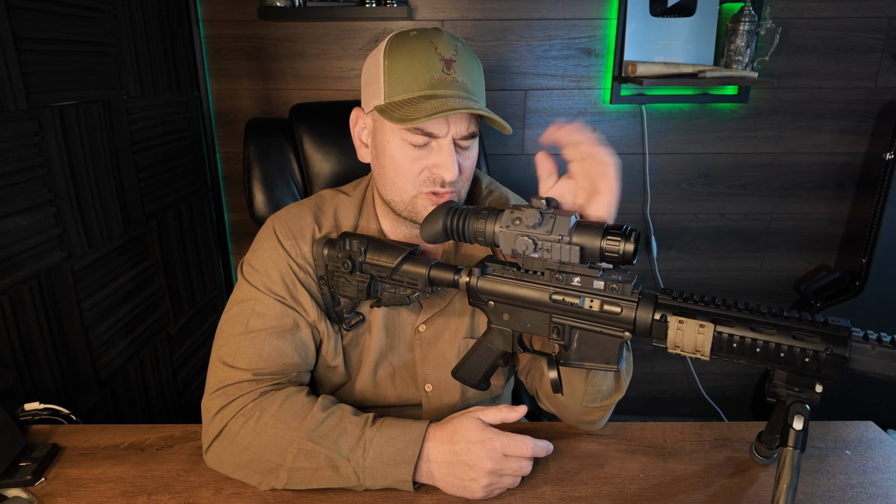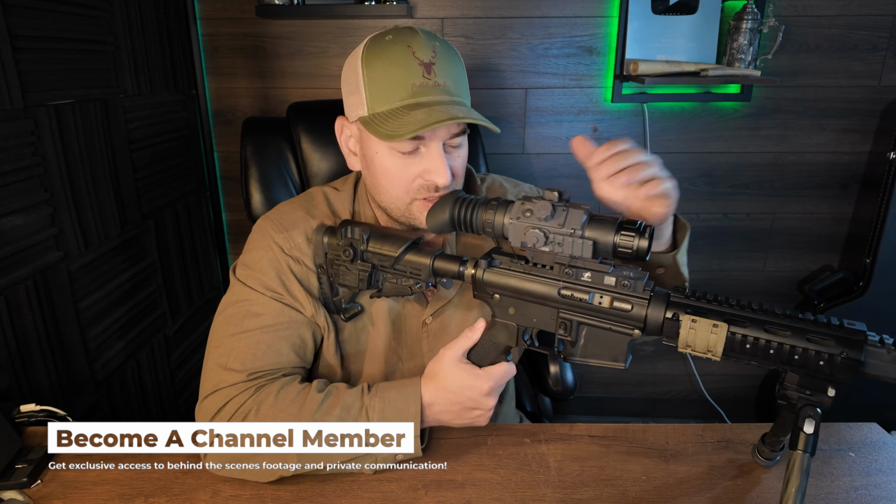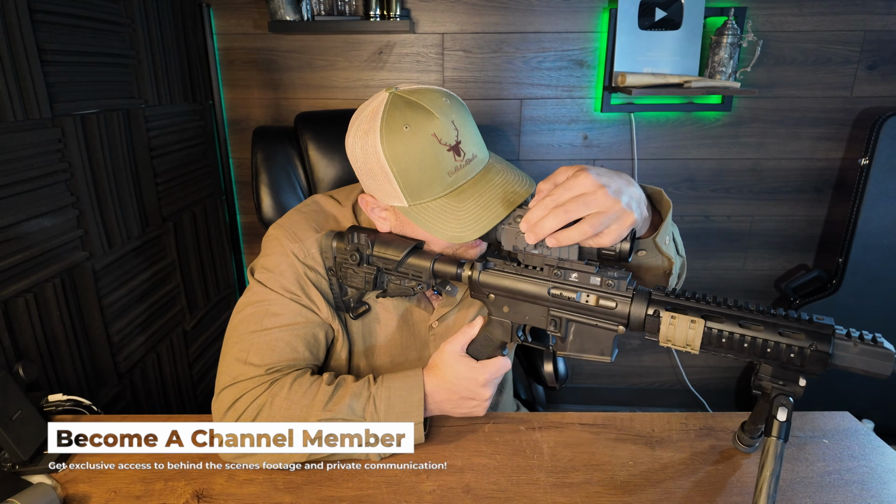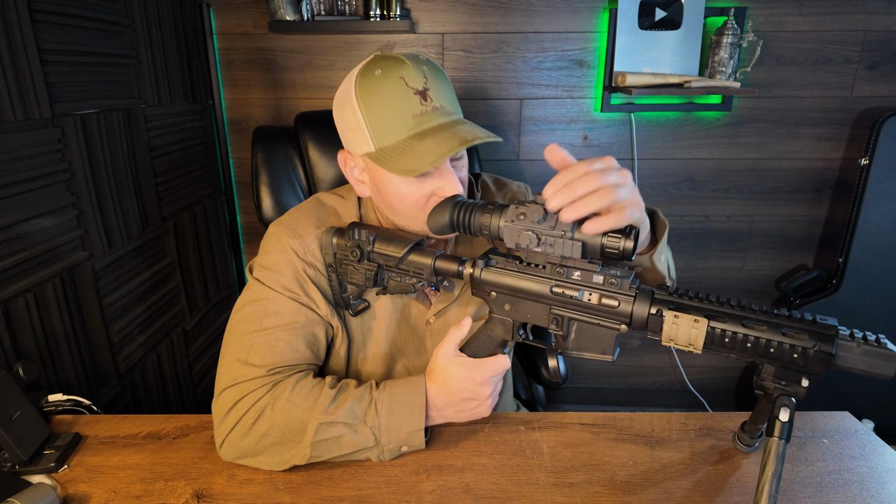If you turn your right knob, you can cycle through your digital zoom. One thing to note is that at 4X and close ranges, like say within 100 yards, it's extremely pixelated. I will admit that, even though I love this scope. Very, very pixelated view. But once you look out like 400 yards, you don't really notice that pixelation as much. 2X is quite usable, a little bit pixelated, and 1X, very, very clear, good resolution.